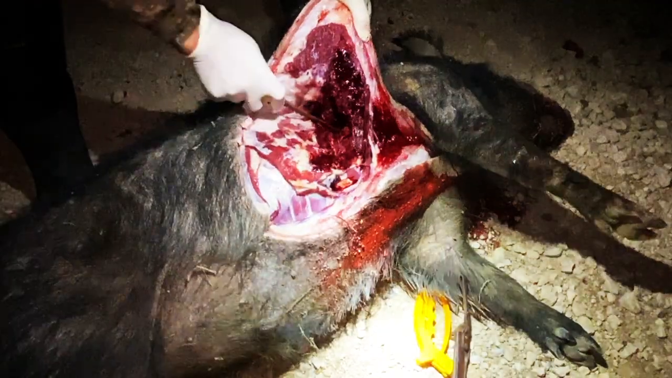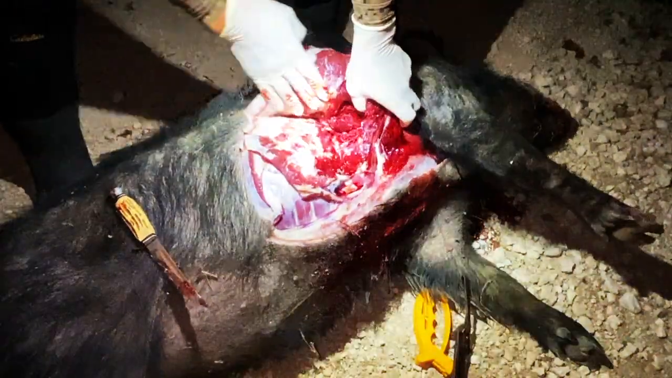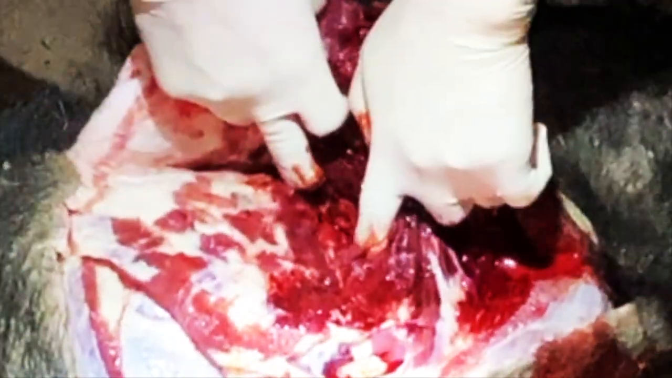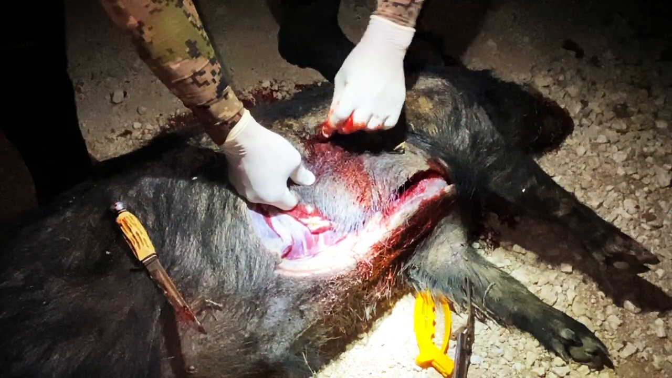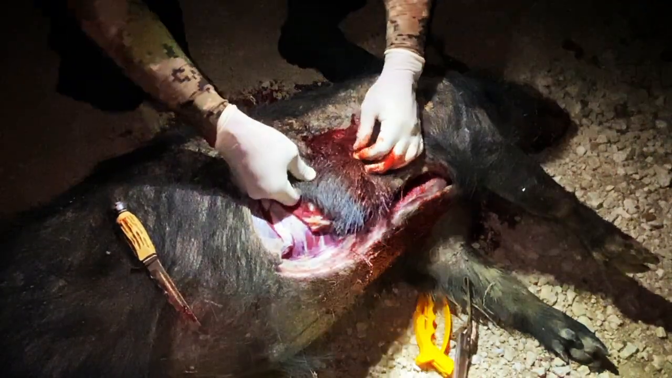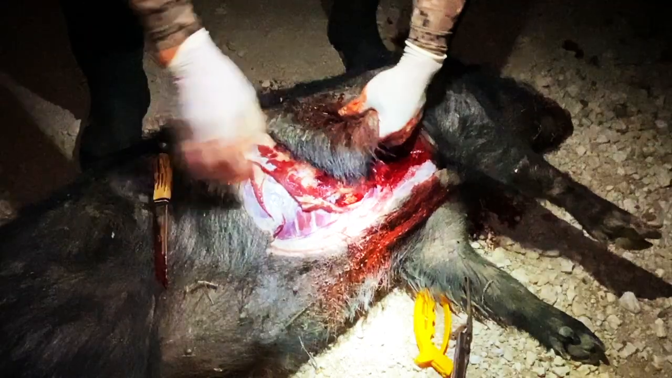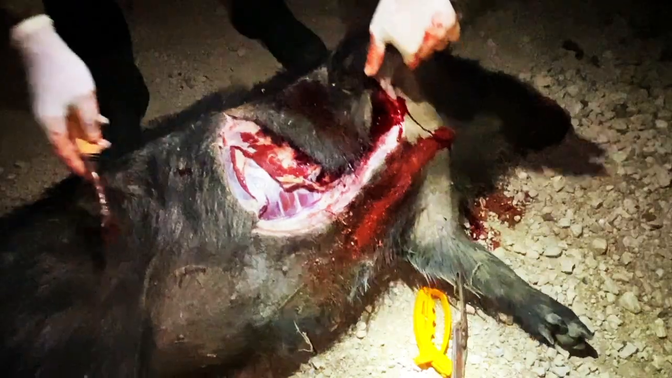Okay, here we go. Here's the damage starting right here. Totally missed the shoulder, which is good. But look at the damage inside of there. Broke 1, 2, 3, 4 ribs. So one of the things I was worried about with this bullet, because it's moving so fast, I didn't know how deep it would go before it started expanding. So the bullet fully expanded within 1.5 inches, broke 4 ribs on this side.